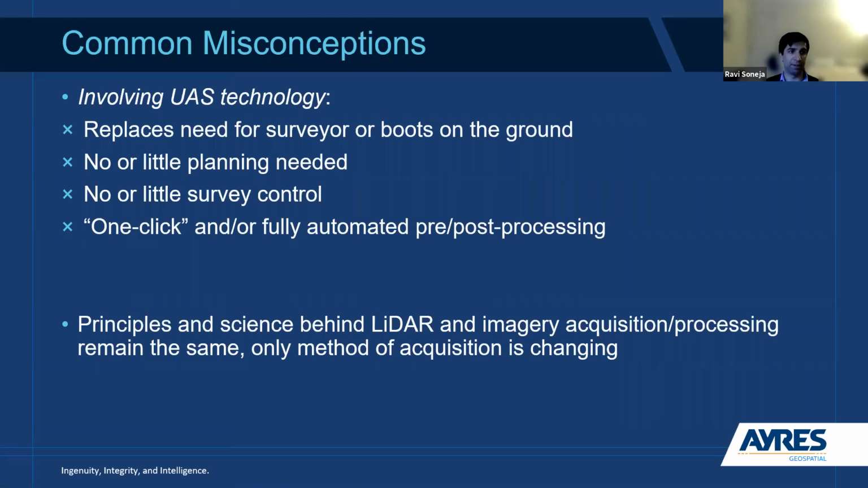Before jumping into the applications, I just want to touch on some common misconceptions, especially around the use of UAS technology. These were certainly prevalent before. I think as UAS LiDAR and imagery has started to advance and become more popular, they've unfortunately kind of taken off and become more prevalent. The first of those is that UAS technology can replace the need for a surveyor or even boots on the ground. That's not really the case.